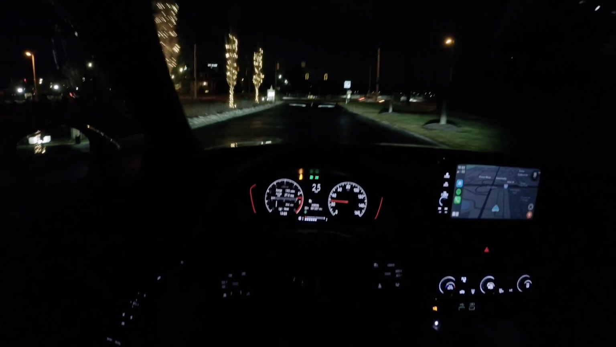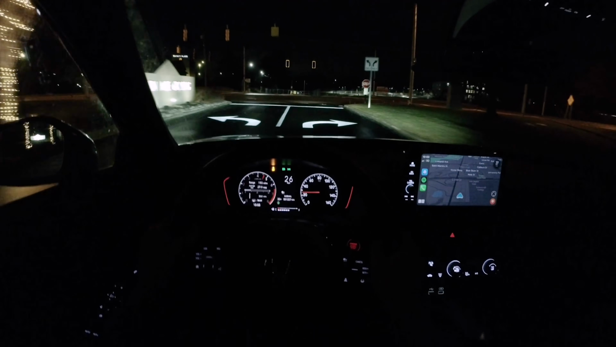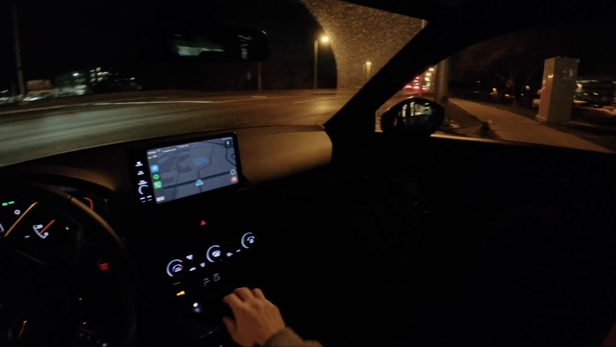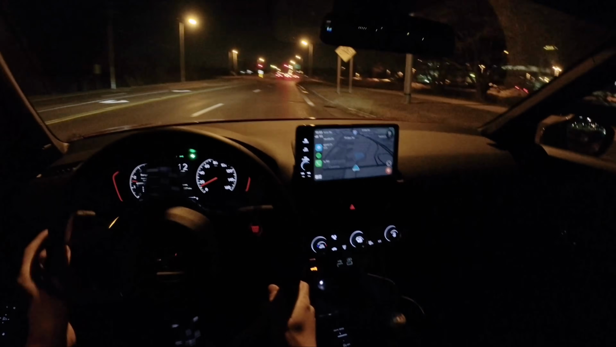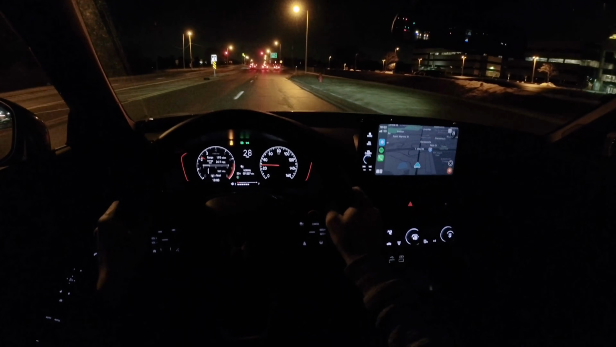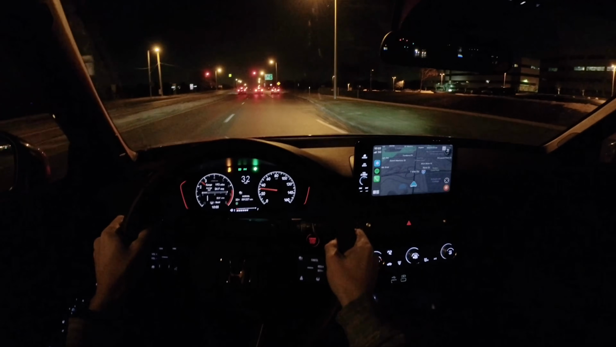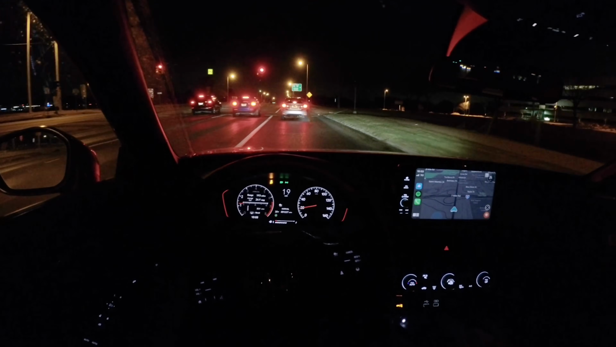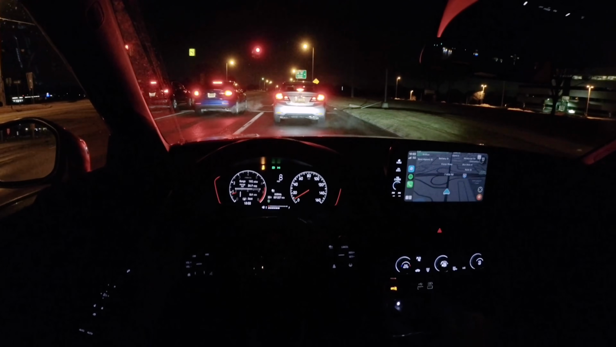Radius feels pretty good. Steering returns to center really nicely. Real subtle blow-off valve noise when you let off throttle.